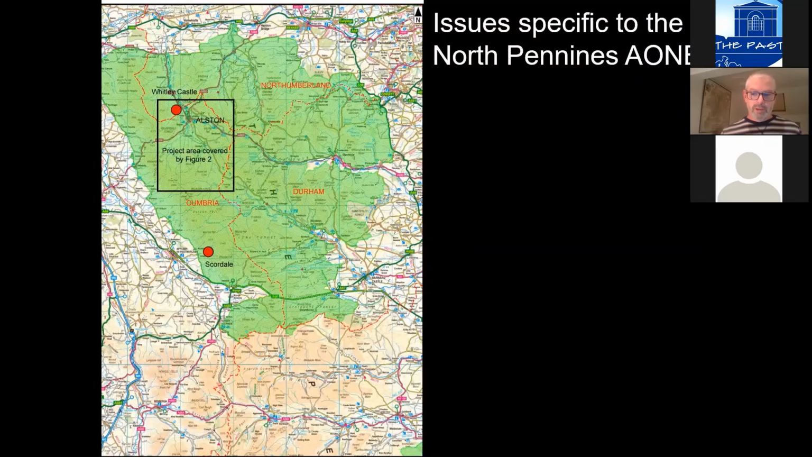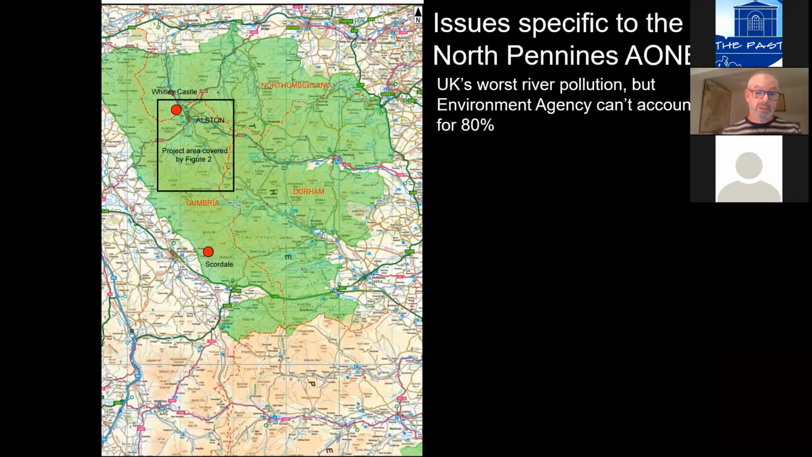With a new methodology and a new set of theories about lead mining landscapes in mind, we wanted to try this out on a larger scale. So we moved back to the North Pennines Area of Outstanding Natural Beauty. And this was an AONB which has its own set of problems. The first is that it has by far the UK's worst river pollution.